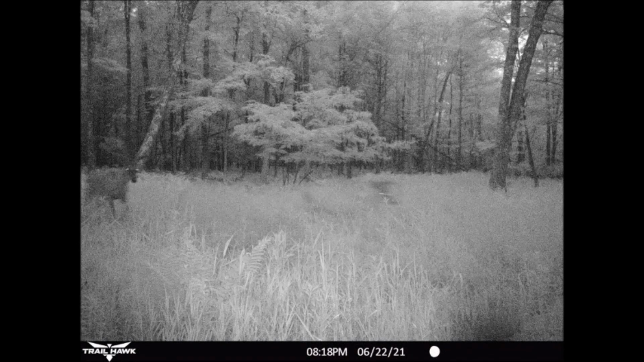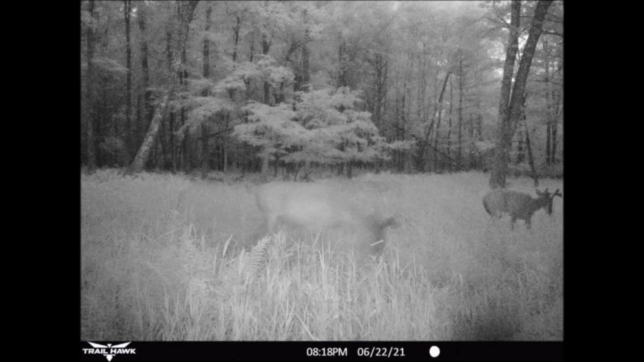Now you can see a buck in the center of the screen on the first picture. And even though the picture of him is light and grainy, you can tell he has what appears to be a decent rack. Now in pic 1, the 8-pointer is to the left of the ghost buck. And by picture 2, he is to the right of the ghost buck.